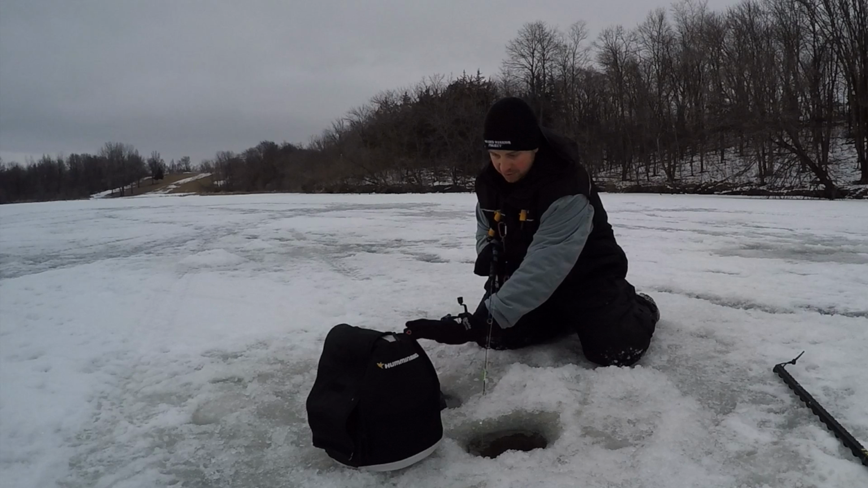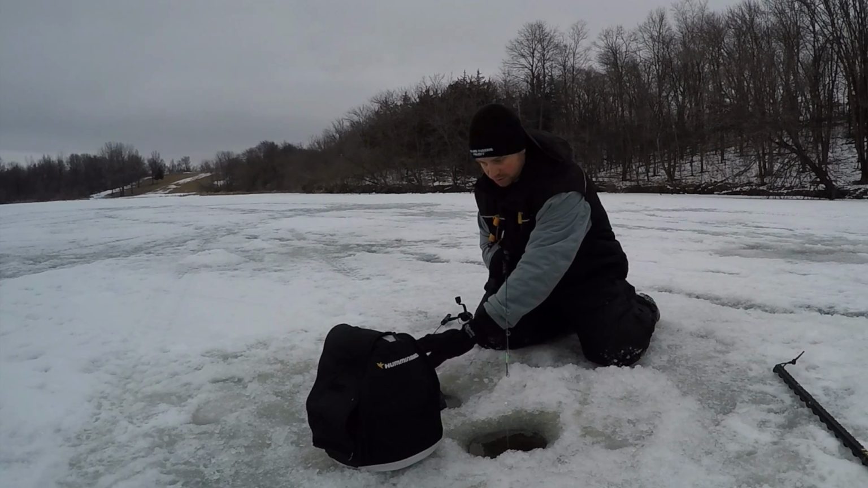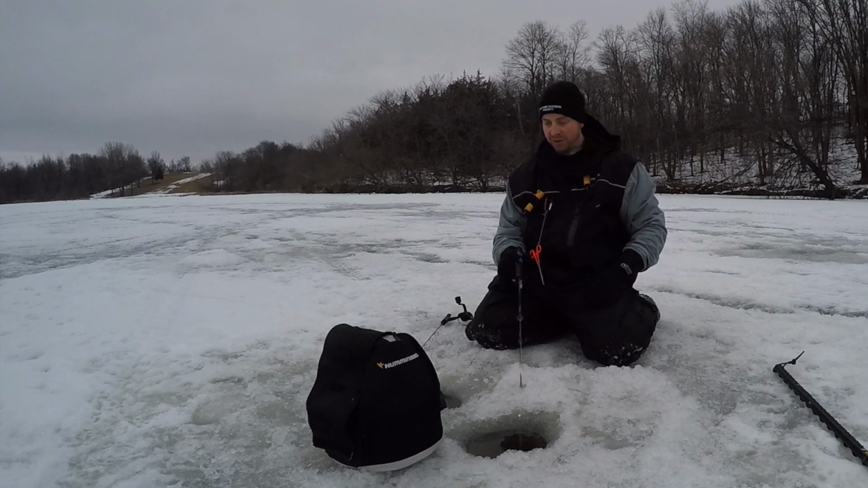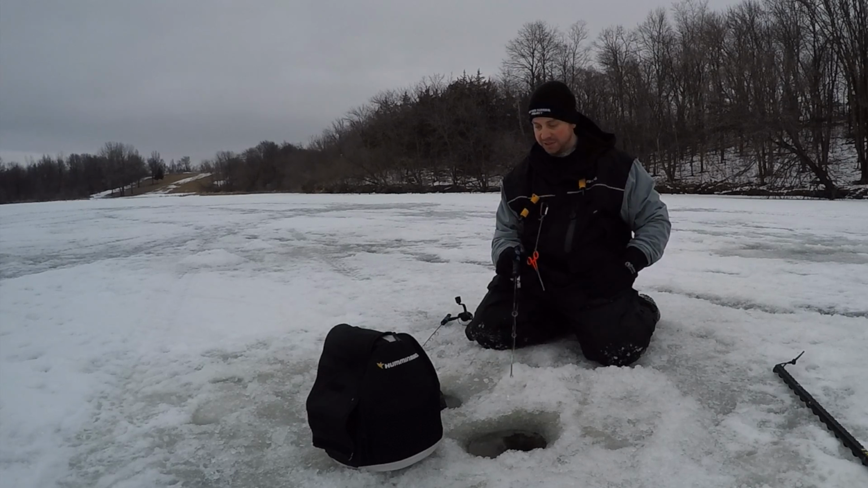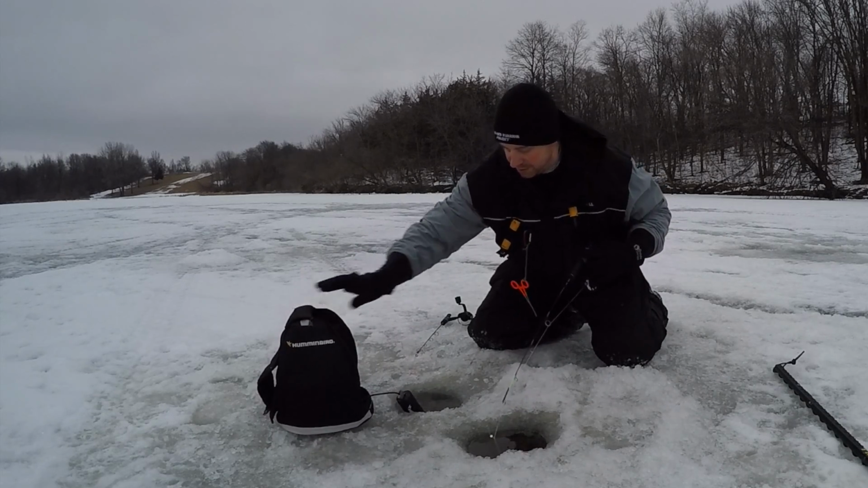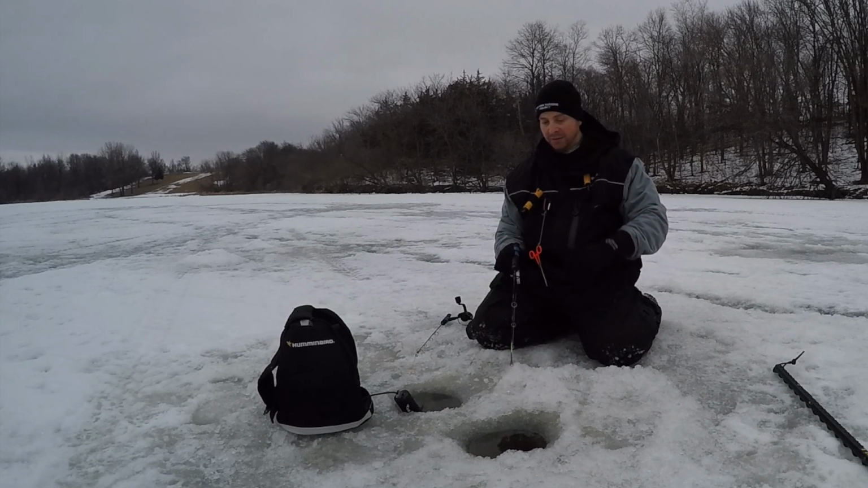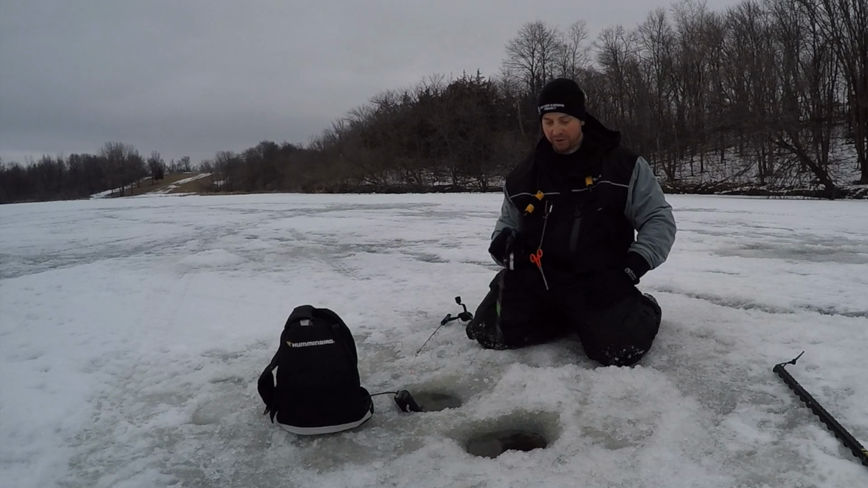So what I'm doing is I am dead sticking a tungsten tipped with waxworms here to my right. See if you guys see that. So I've got my rod here that I'm dead sticking. I've got my other rod that I'm actively jigging.